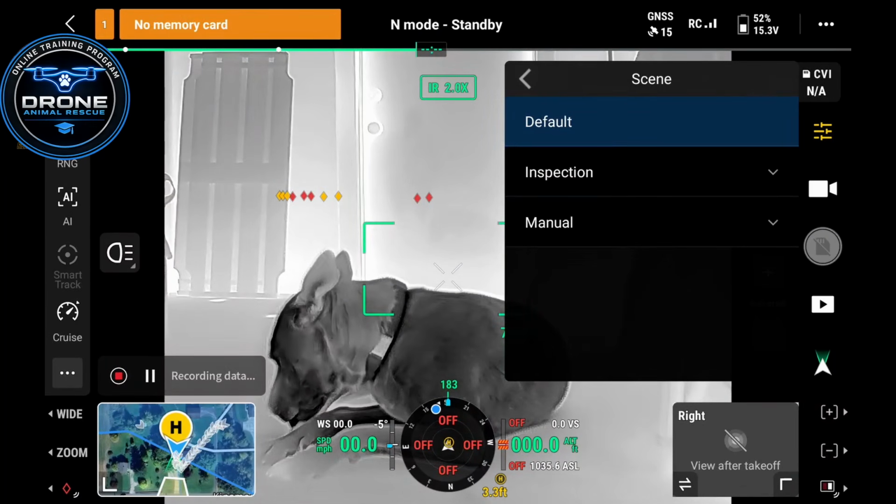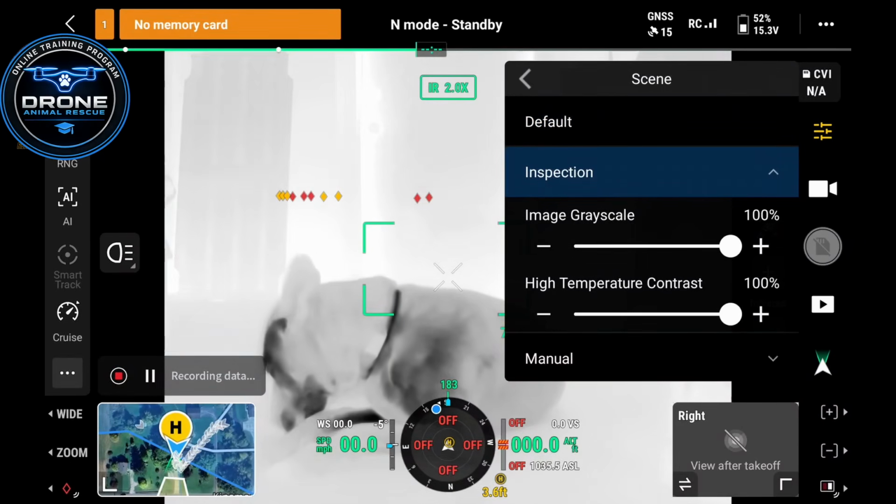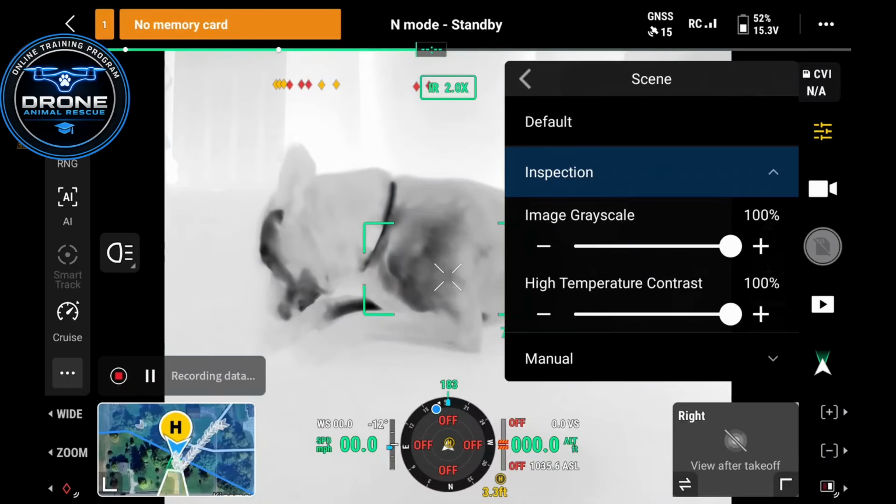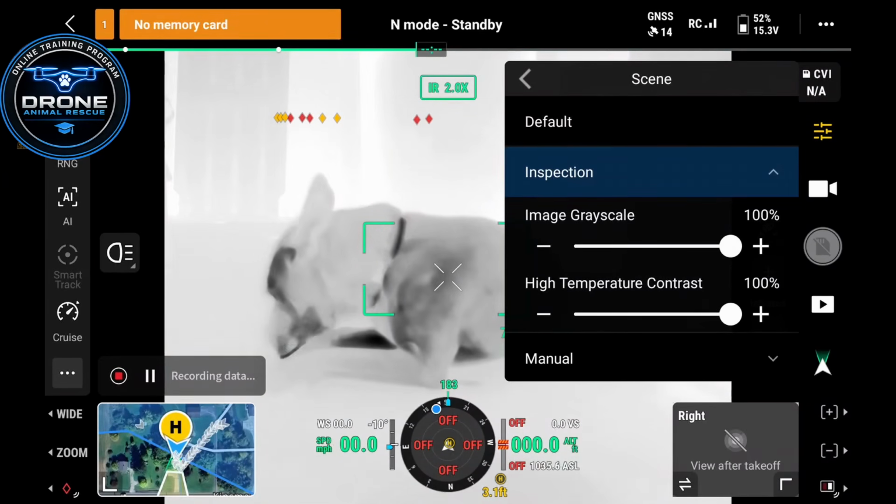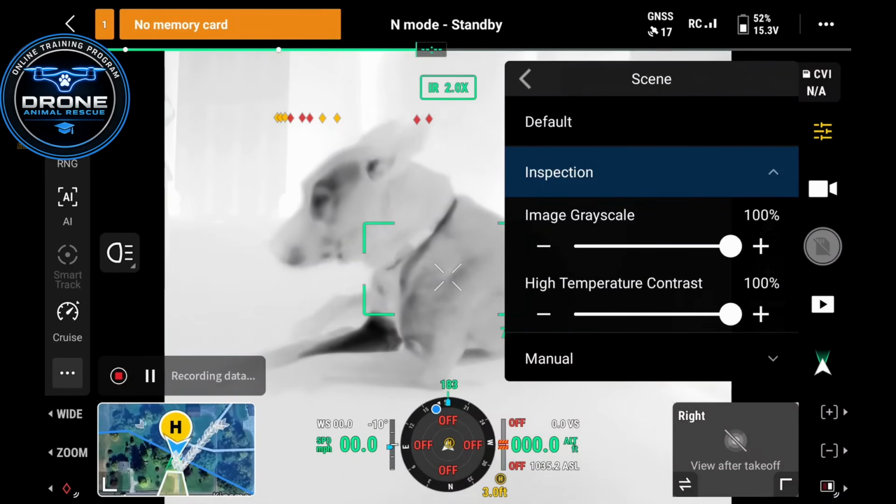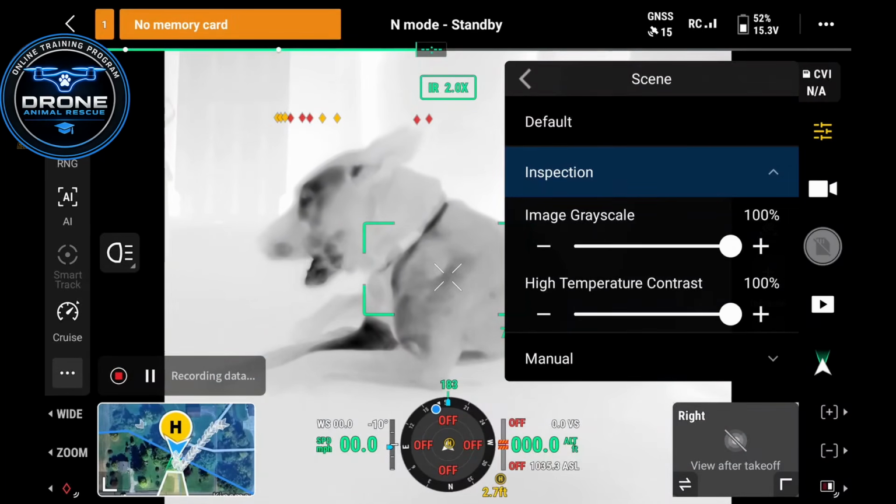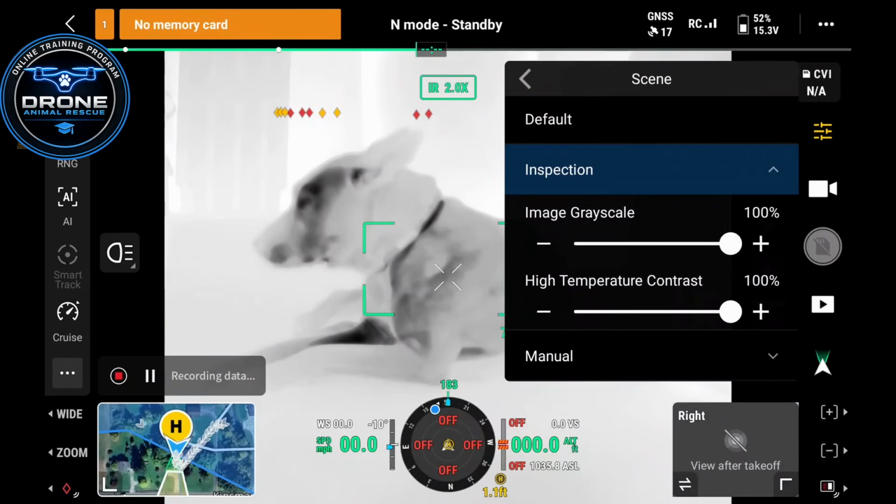Now 90% of the time you're going to have this on inspection. Don't pay much attention to how this looks right now inside. It's going to read data back from the camera a lot different when you're 400 feet in the air and you're looking through the woods and stuff like that. So you're going to want it on inspection mode here, and then you're going to see these two tabs. A lot of people know about inspection mode, but they don't really know what to do with these two tabs.